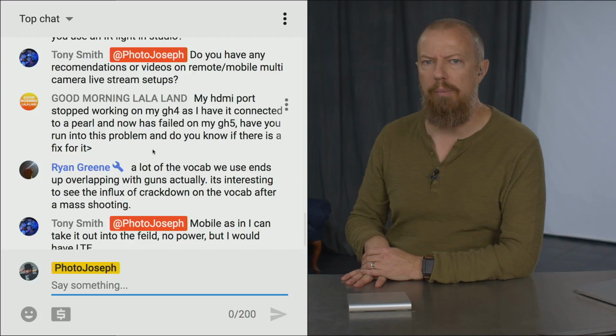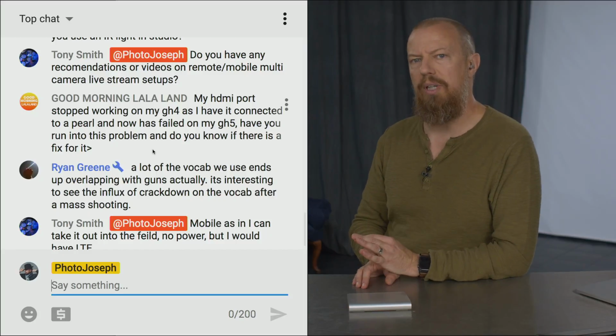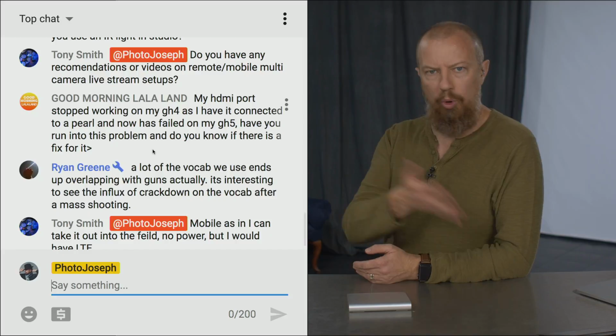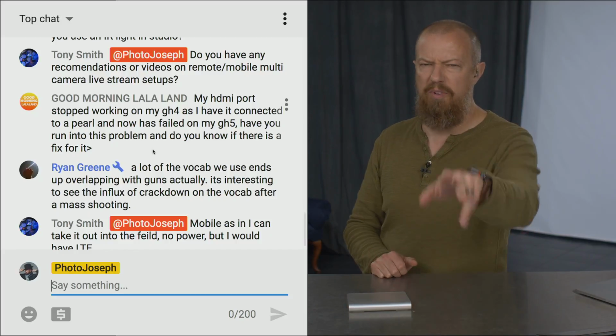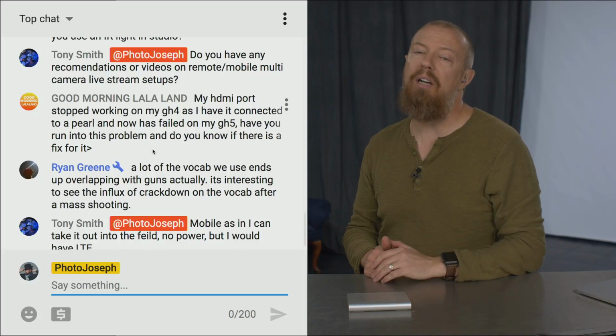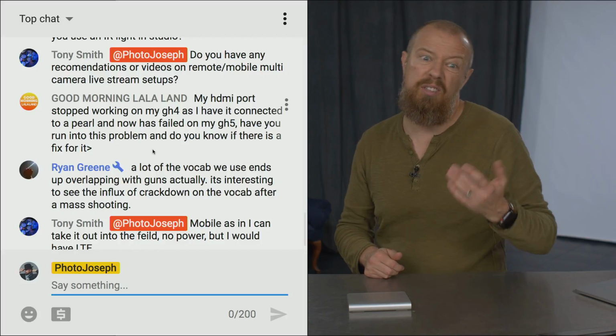I have not seen a problem. I would say anytime you run into an issue like that, do a reset of the device that's got the problem. The cameras have resets, the Pearl has a reset. So tell me if you've tested it outside of the Pearl, plugging it into a monitor, just a TV, anything, and if that still works, and then take it from there.